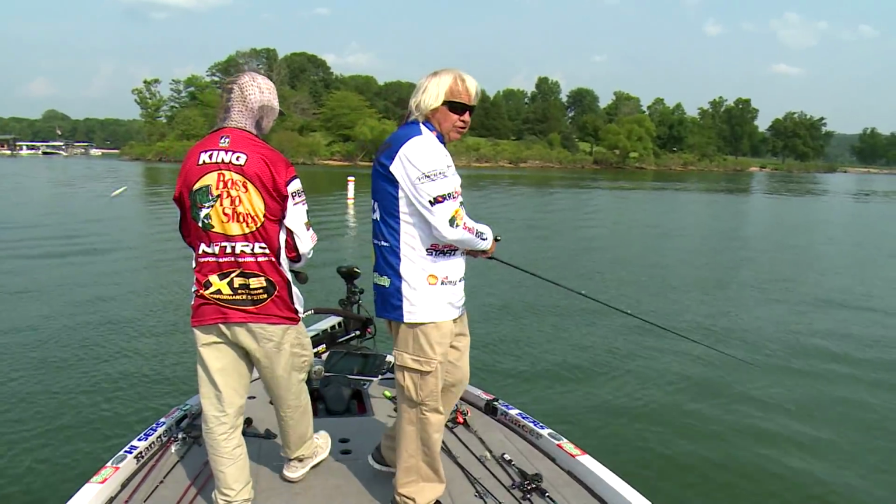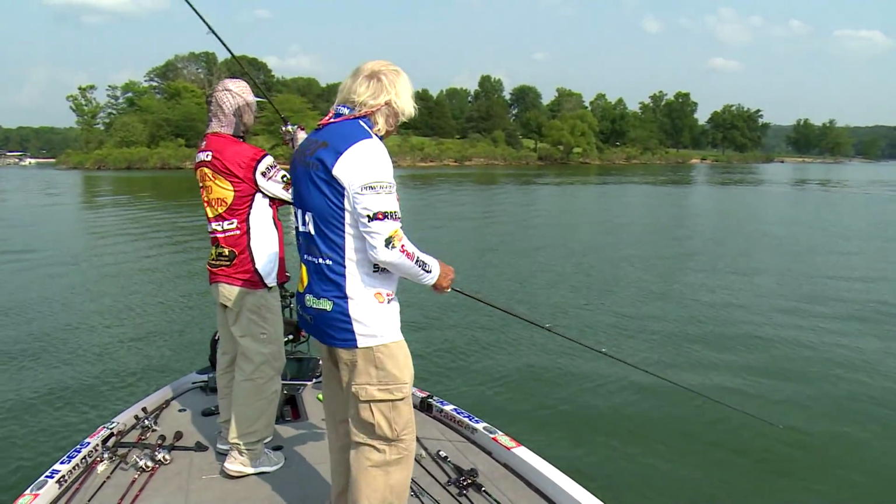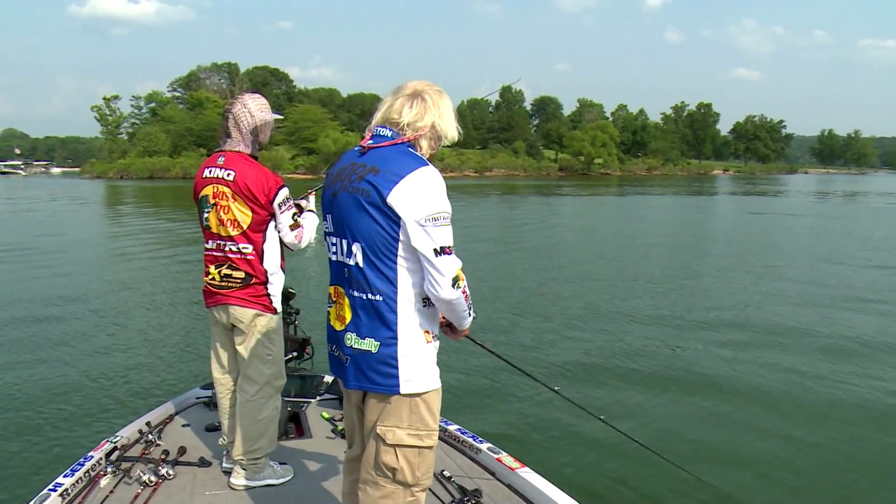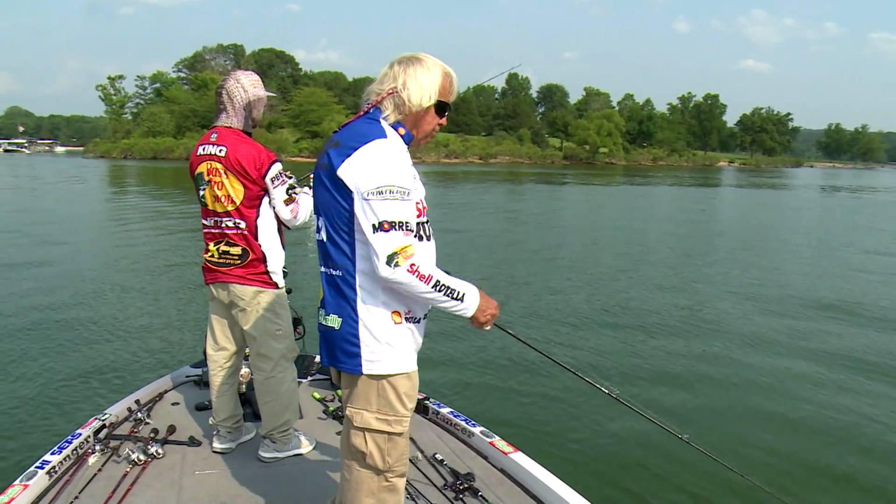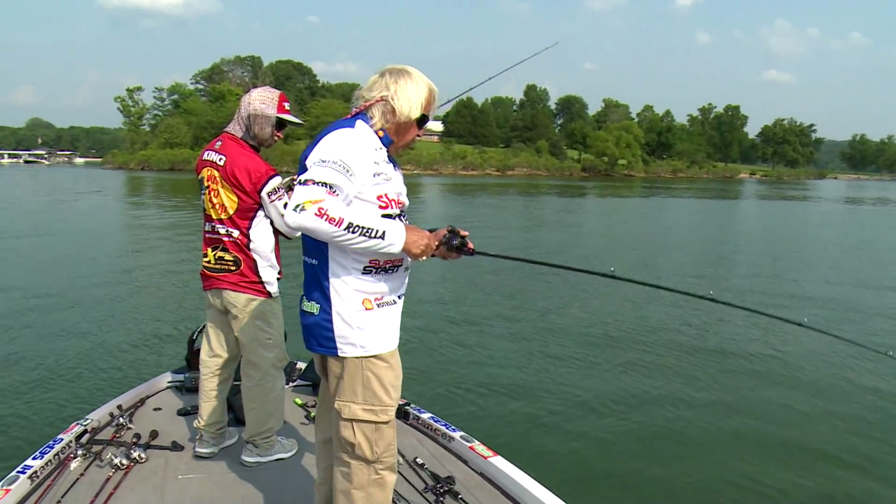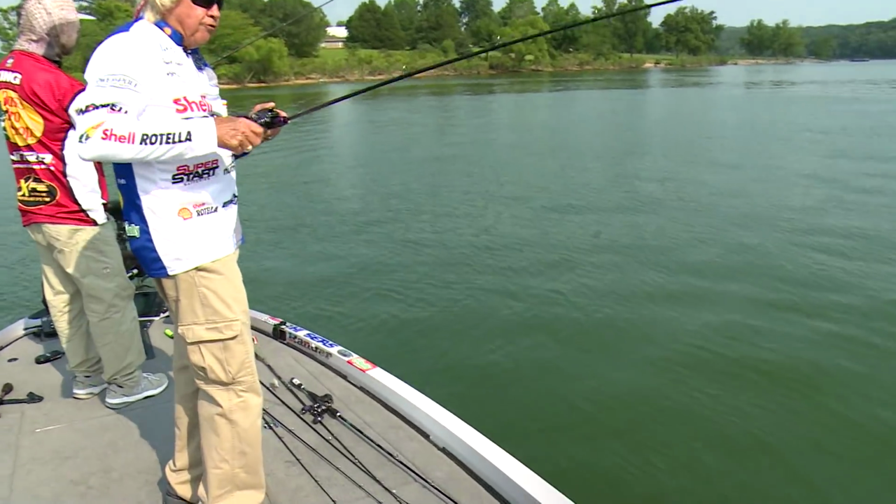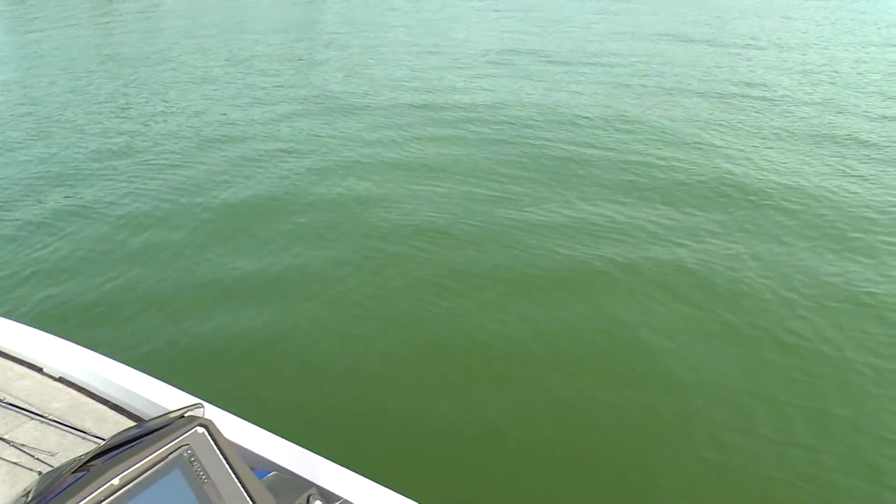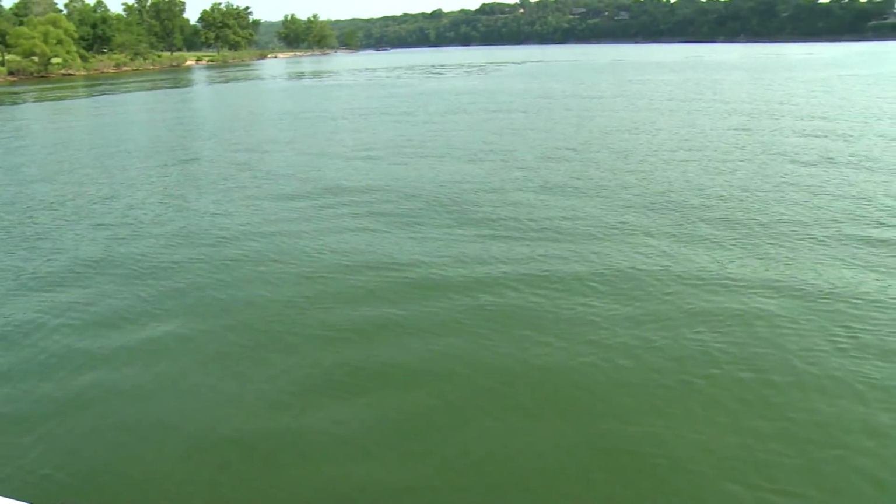We actually fished this spot earlier today, and we caught one or two fish off of it. We saw fish, but we couldn't make them bite. And right now they're biting. Not only are they biting, they're biting two different baits. I missed one. I got him that time. So they're feeding right now, and the more we catch, the more excited they become, and the more they bite. And the more excited we become.